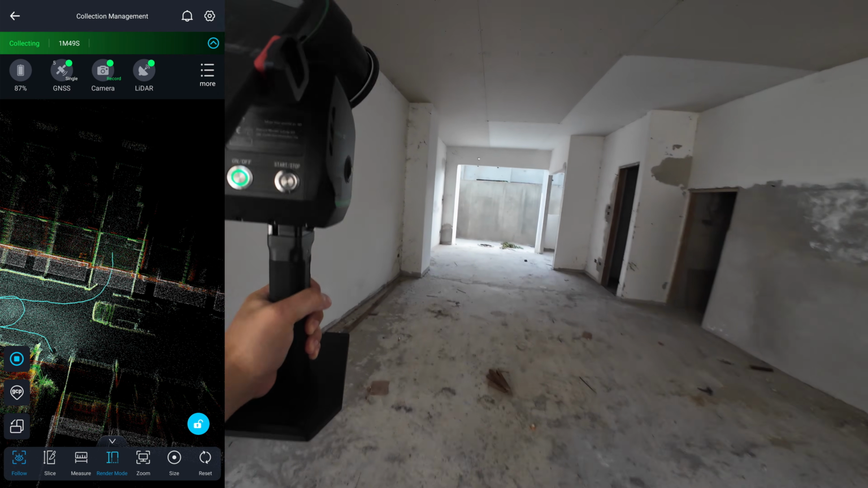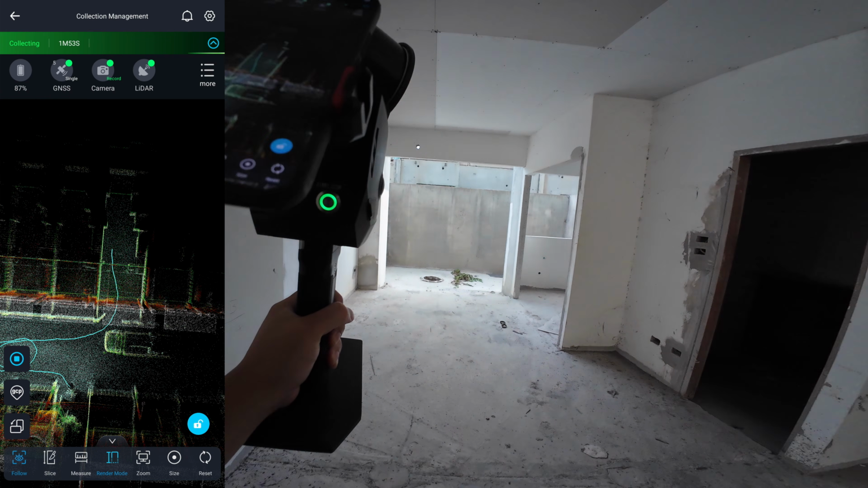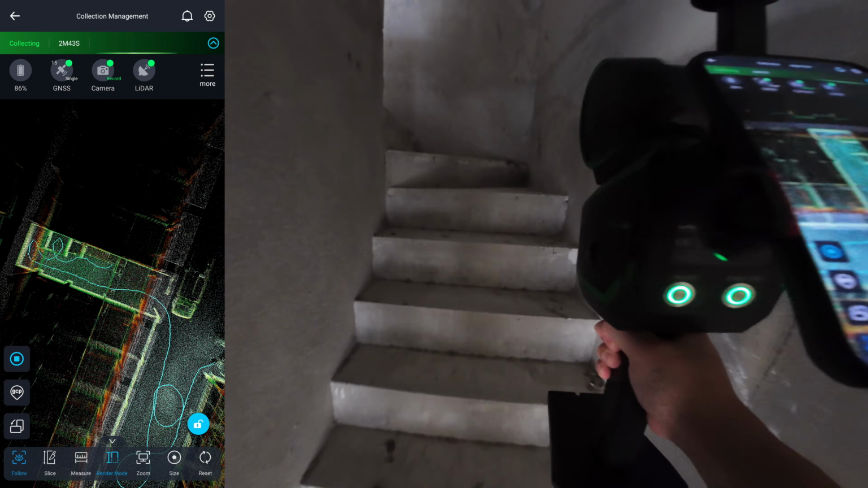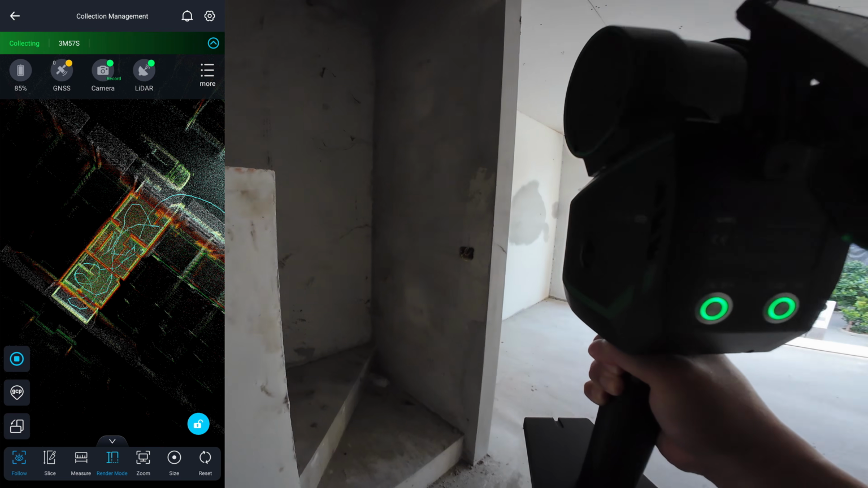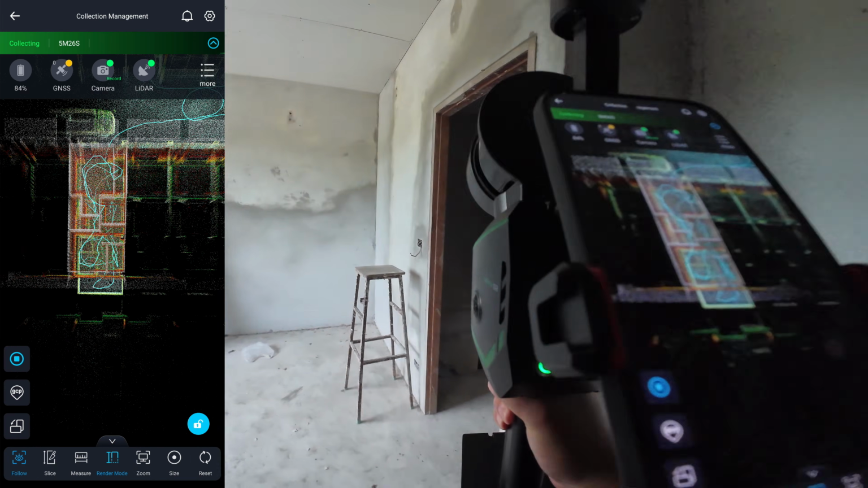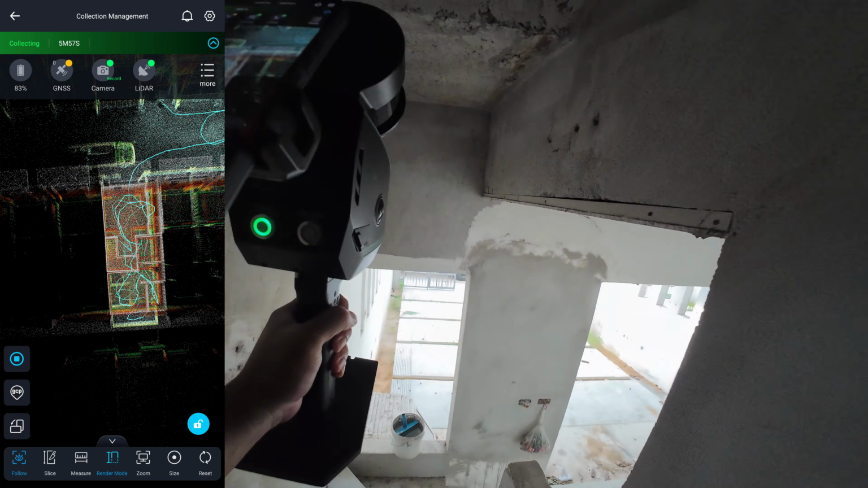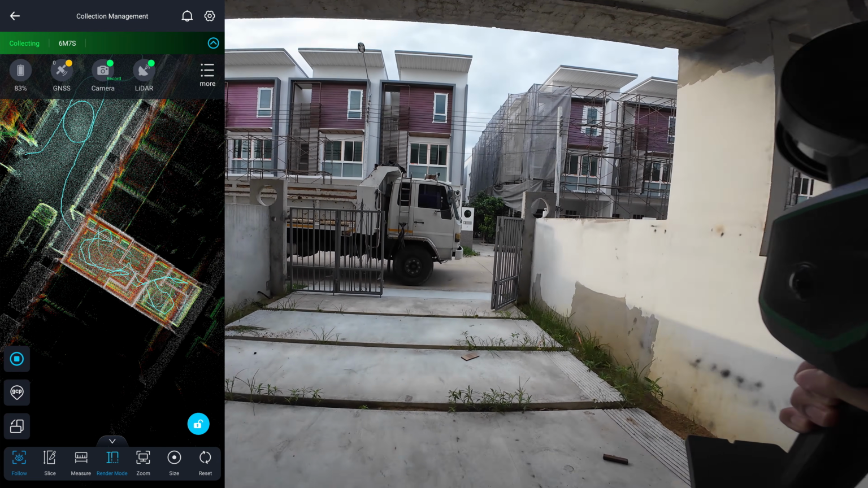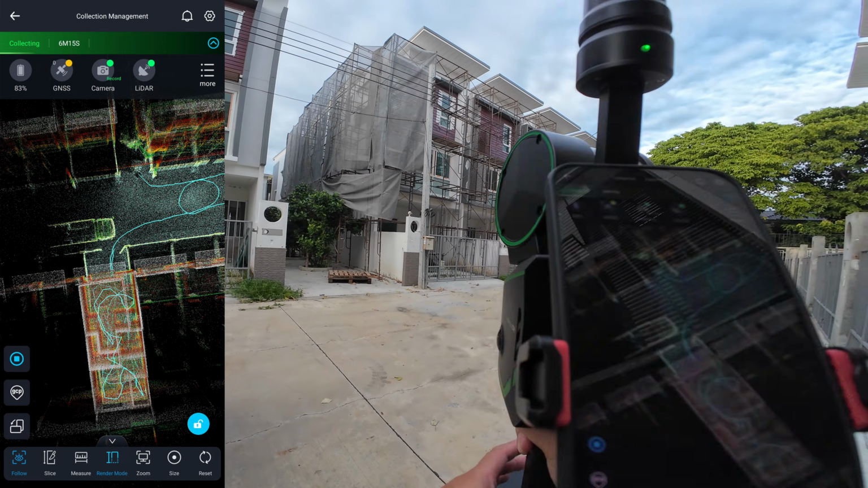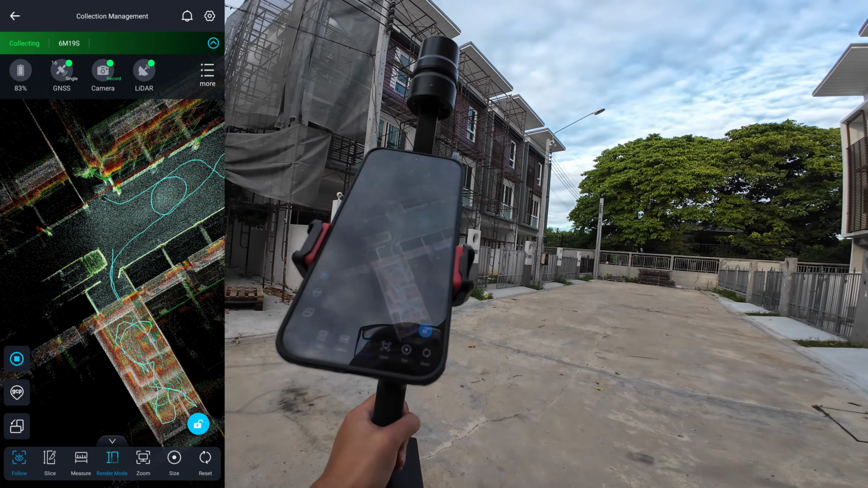Now I'm moving indoors and soon I will lose GPS reception. I perform exactly the same scan as before, covering all 3 floors. Since about 90% of the scan is indoor, this will clearly demonstrate how RTK Fusion handles the transition from outdoor RTK to the indoor SLAM.